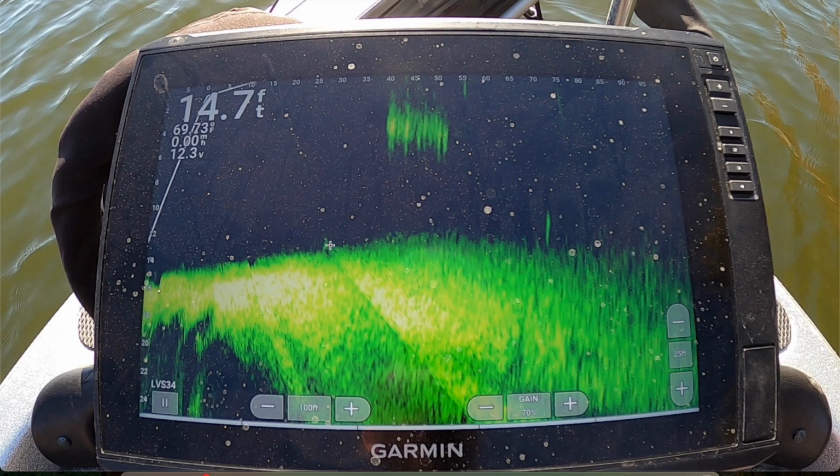Looks like there may be another fish over here. And you can tell from this picture that this is a relatively hard bottom right here with the brighter return. Maybe gets a little bit softer out here. You can even tell there's some sort of object here on the bottom that has a small shadow behind it as well. So there's a lot of information to take in at one point in time, and you've got to remember, unlike your other sonar, this is all happening in real time. You're seeing it all unfold in front of you.